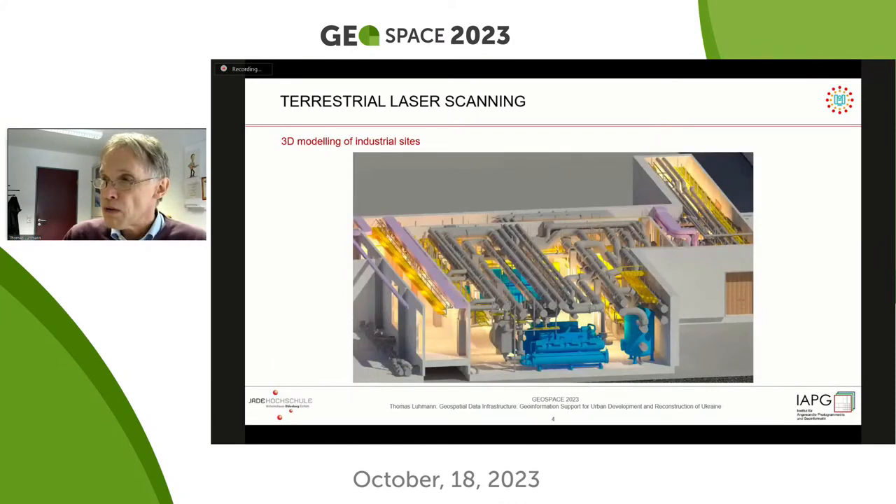Here we have a 3D model of an industrial site, so you can see the complexity of such plants and factories, where BIM and also CAD modeling is necessary to maintain the factory, to plan new resources, to rebuild it, etc.